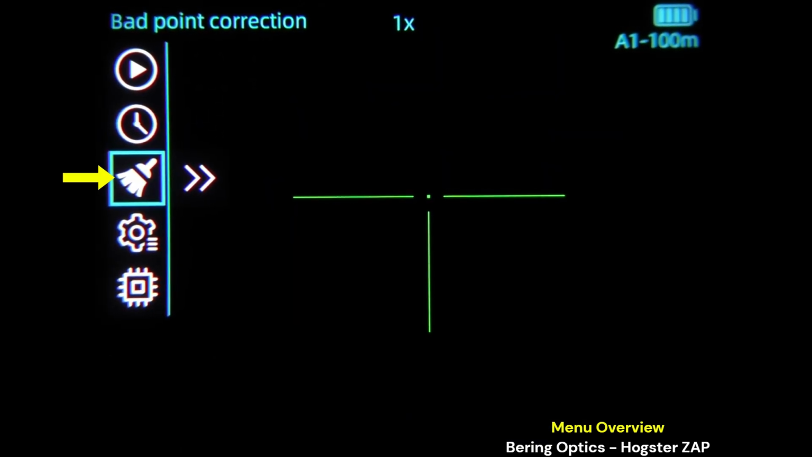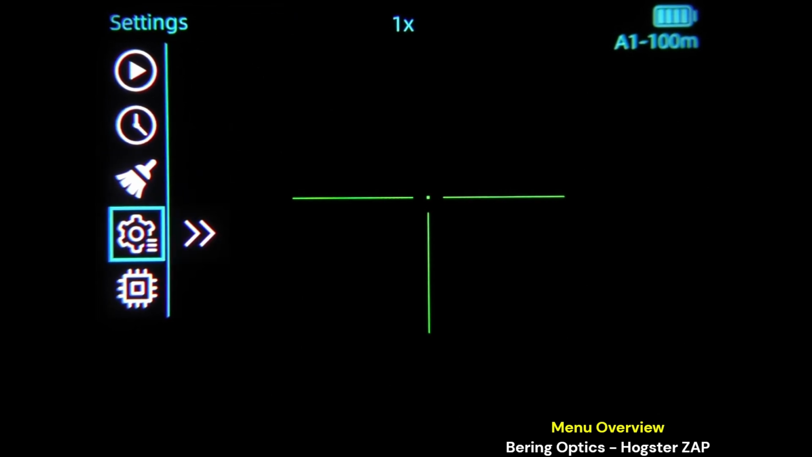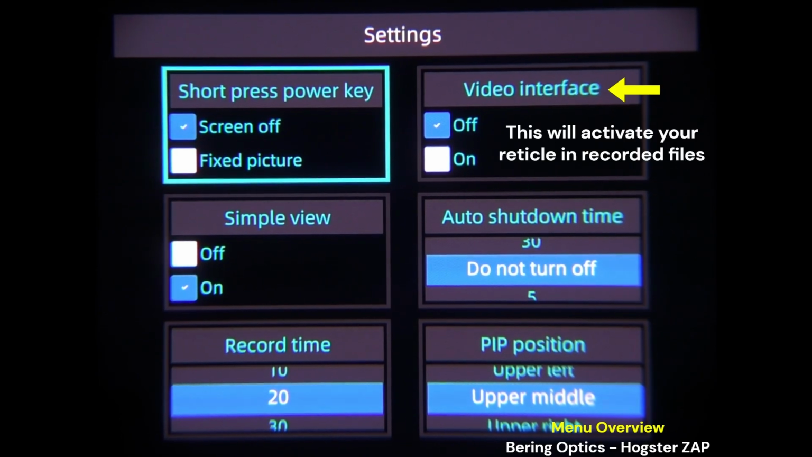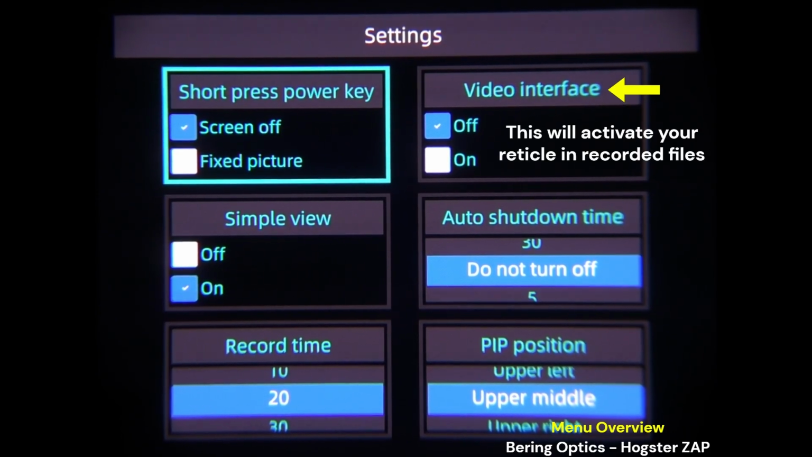Pixel correction or bad point correction. Settings. You can choose what the power key does. When you press the power key, you can mess with some other settings here. Auto shutdown time, record time, and picture-in-picture position.